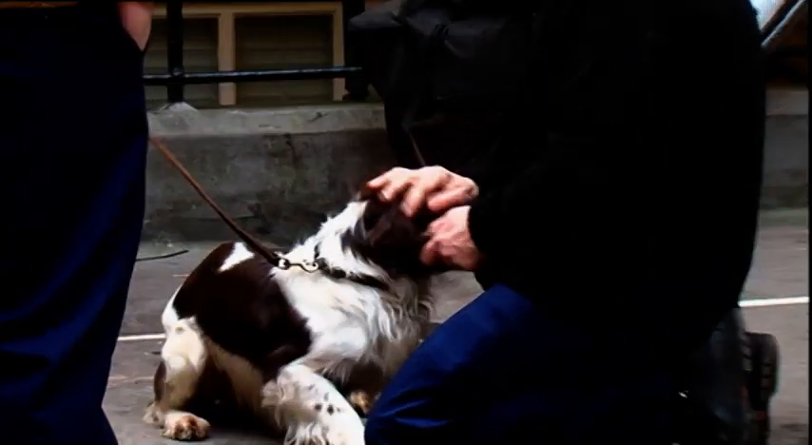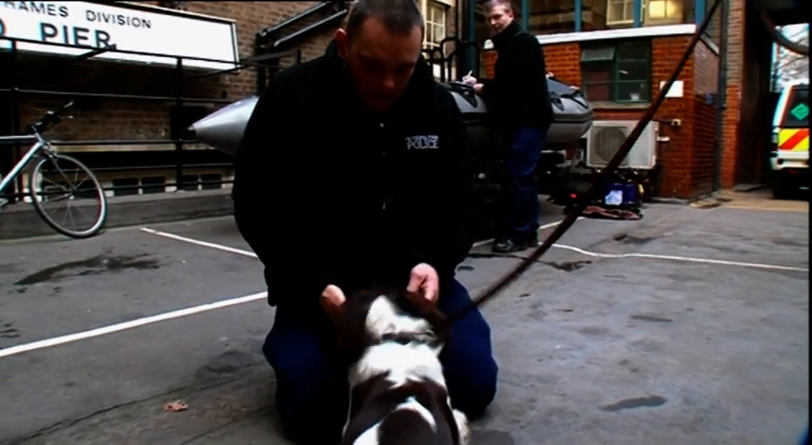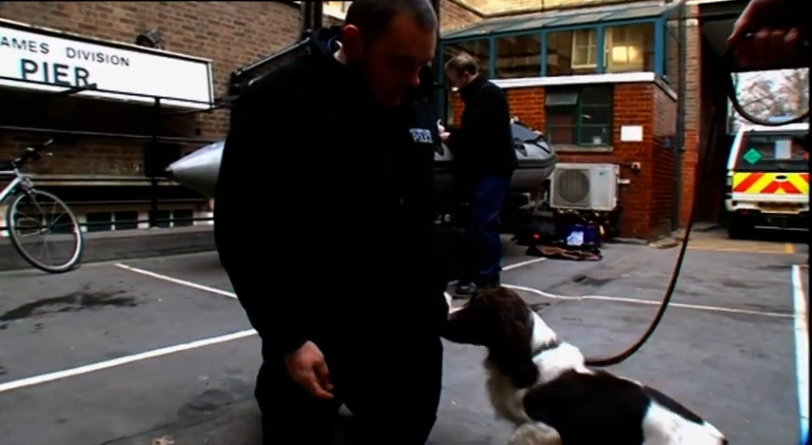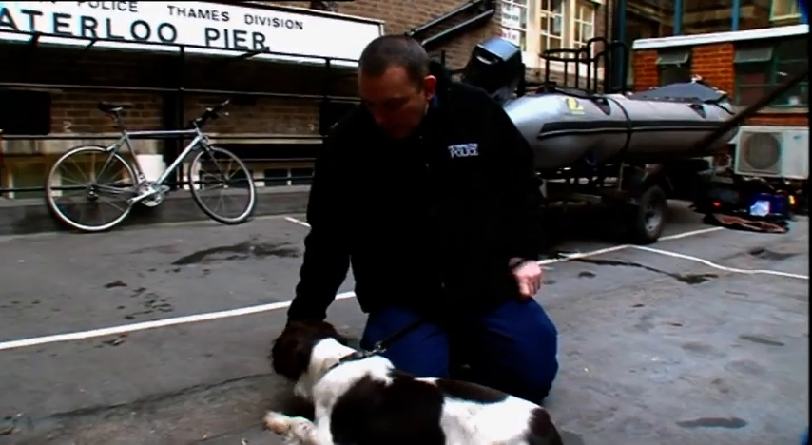Personality is vital. What the River Cops call demeanour. Taking the food, Ralph. He's very happy. Tail's wagging. Trying to get a bit more, actually. Let's see if he wants to investigate this. His general demeanour is pretty good. What's this? Yeah, he's investigating the wallet. What's this? Oh, and he wants his ball.